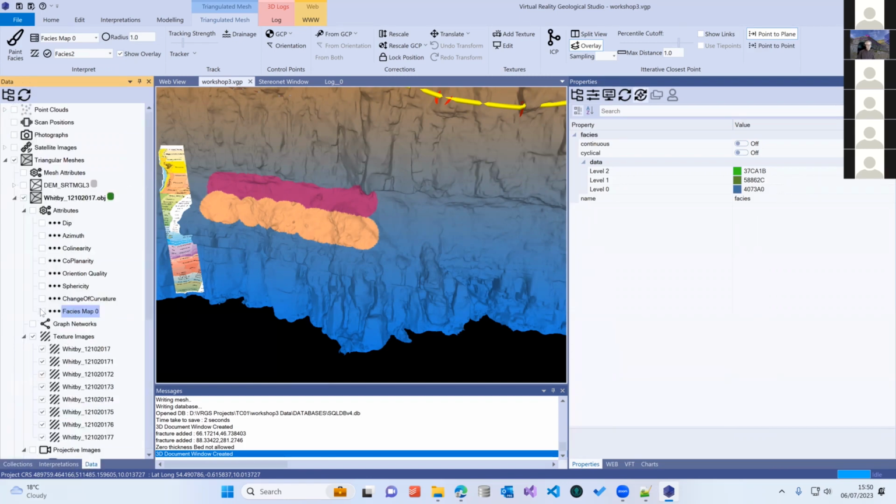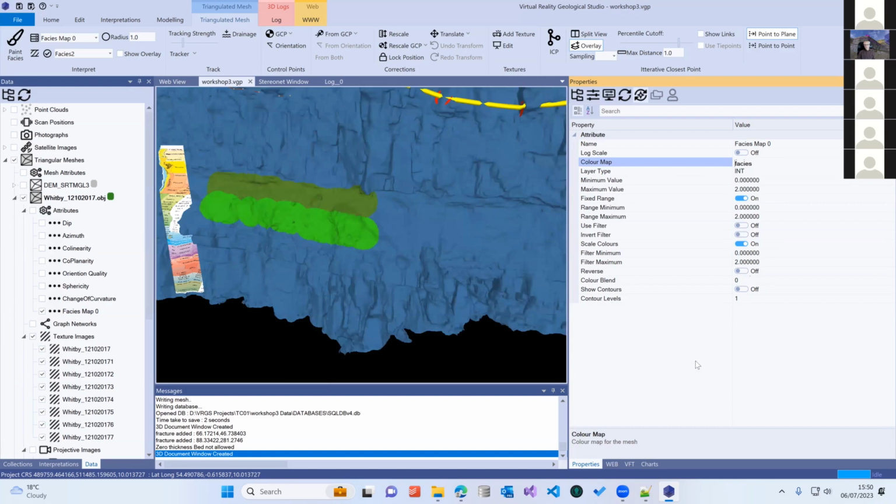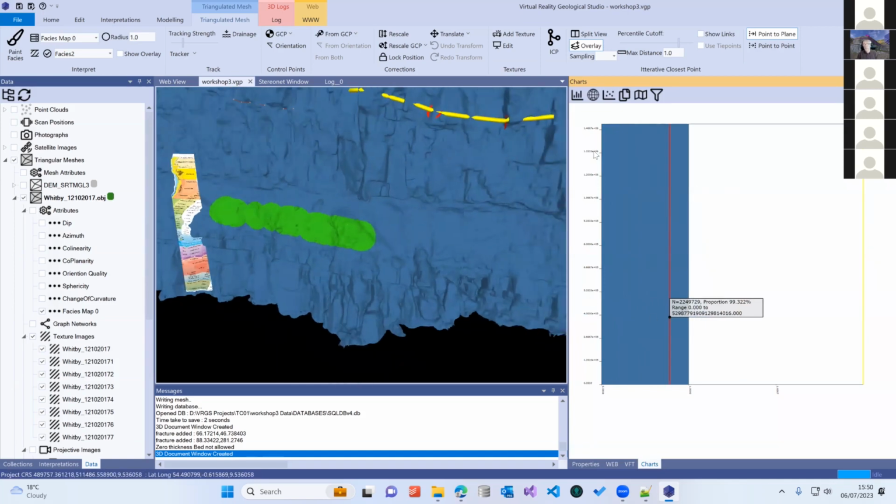So if we wanted to go to our facies map and display it like this, we can set our facies color map in here. And then we should be able to do some filtering on it. So it's a good way of being able to generate facies maps and attach them to your outcrop data.